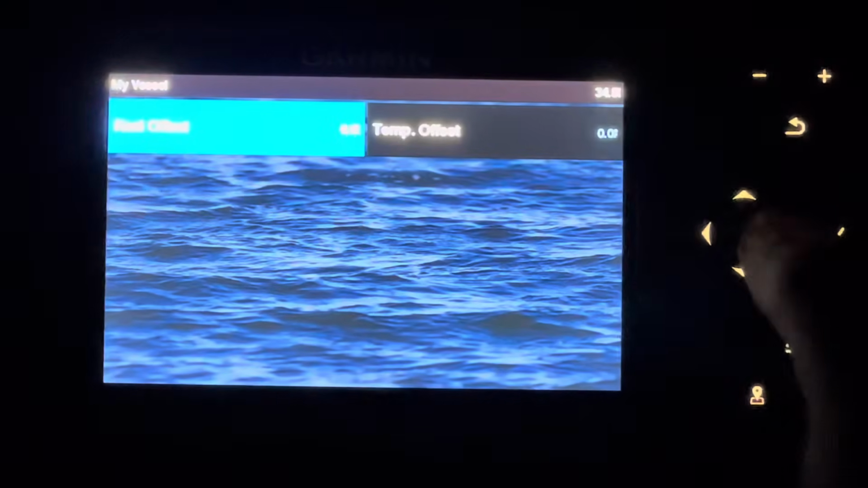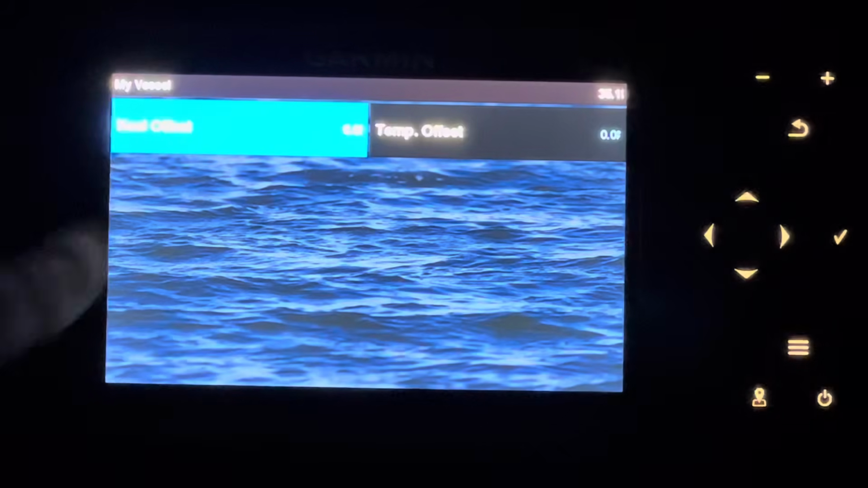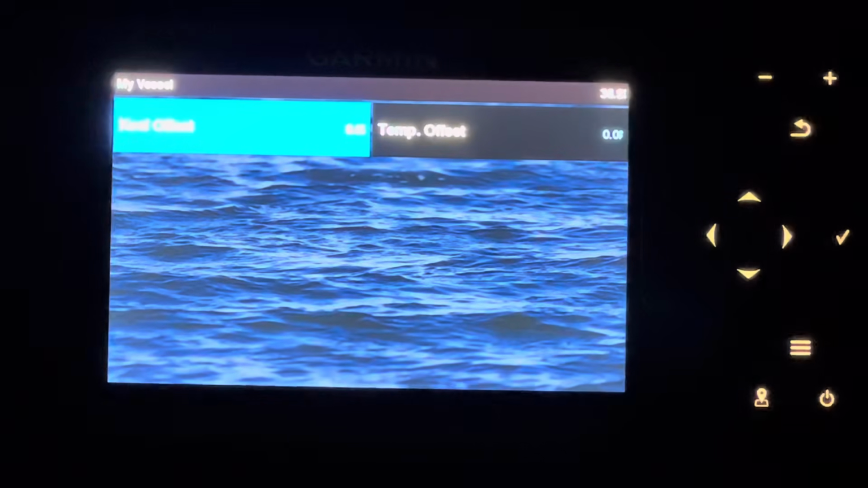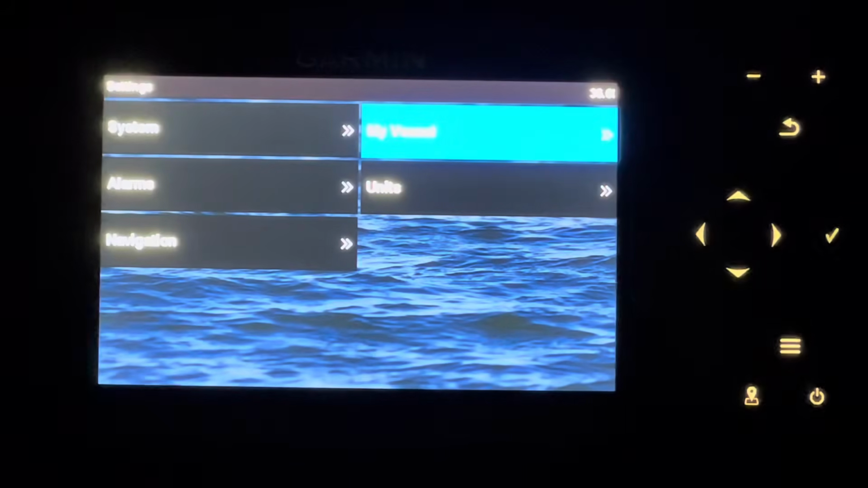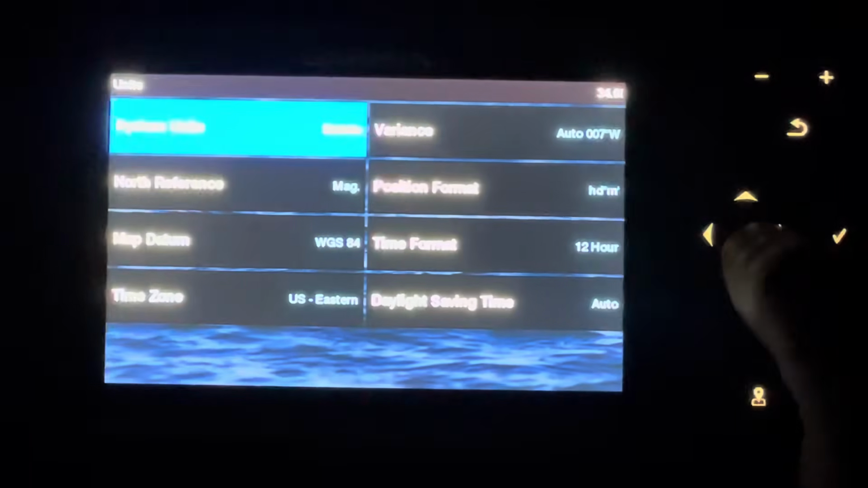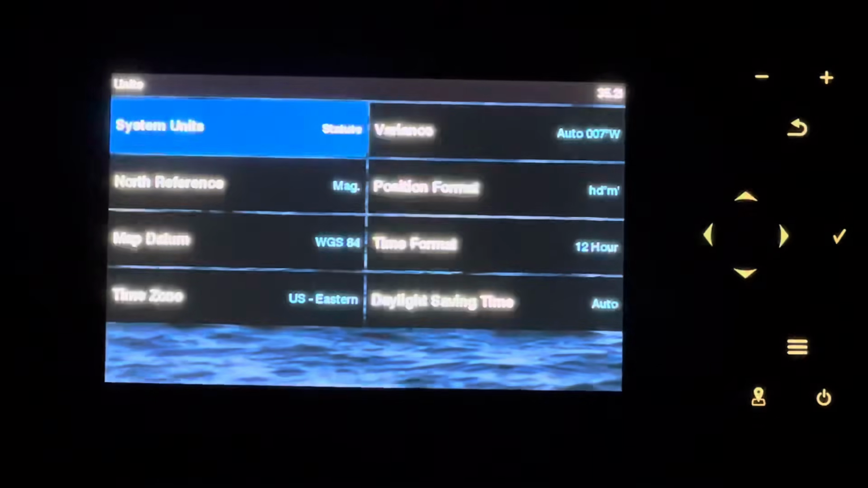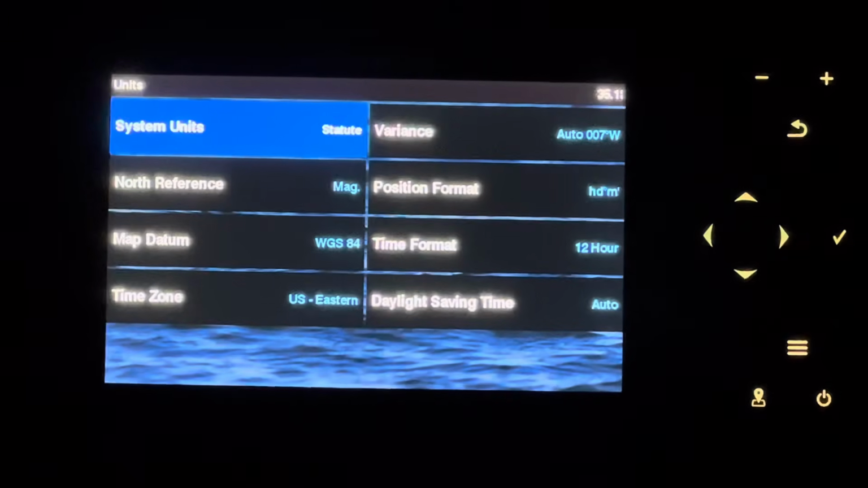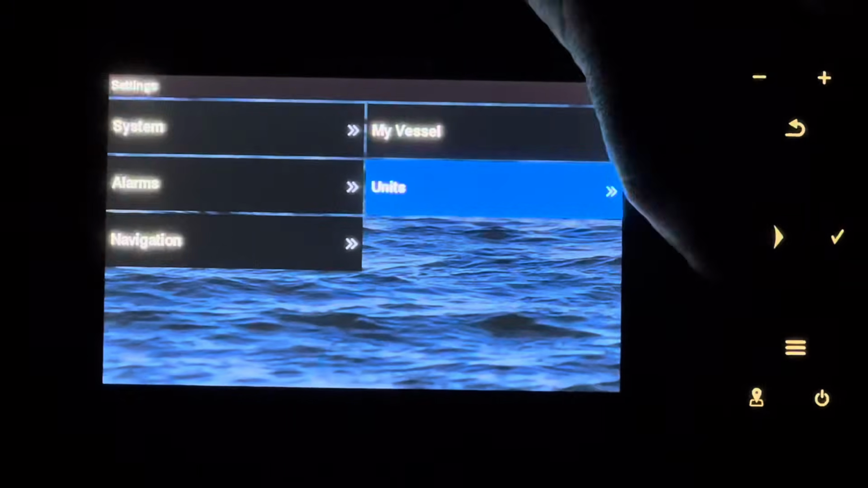Basically, all this stuff, you can go in and set your keel offset of how many feet and your temperature offset. So that's like if you get to a certain temperature that you want specifically in the water, then it'll show you the offset. And then you go to your units. This is basically all your formatting stuff. So you get U.S. Eastern Time Zone, and it does all your positioning and stuff. But yeah, it's pretty cool.